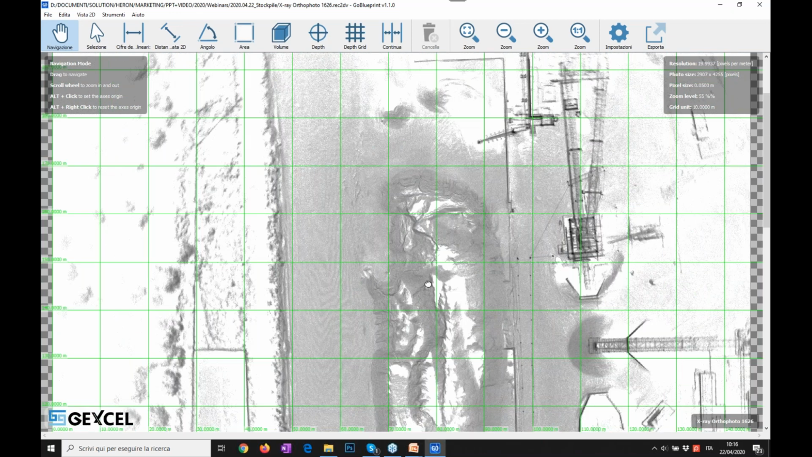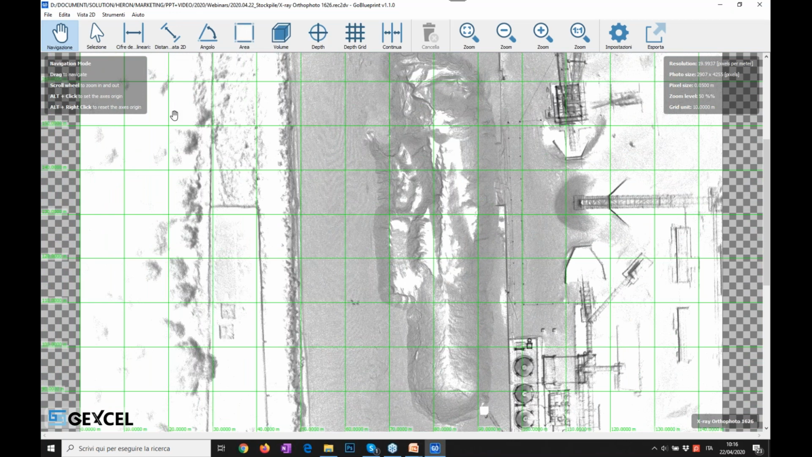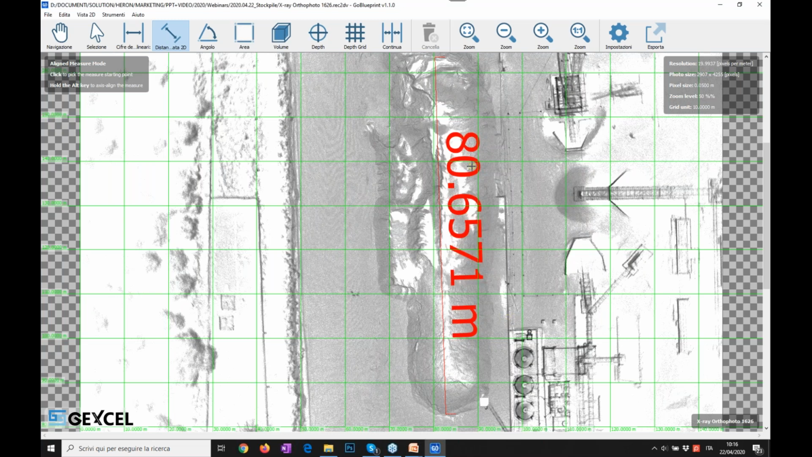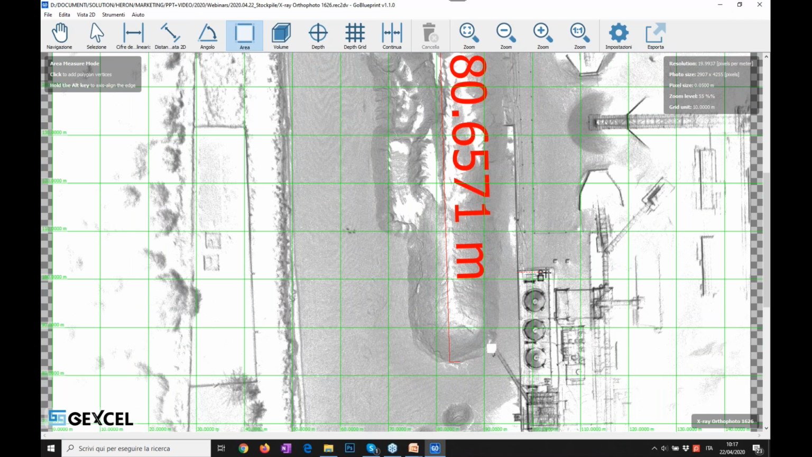So you can see the extension of the stockpile. You can take measurement very easily. The software provides different kinds of possibility to take measurement. So you can, of course, also change some setting. For example, let me just increase a little bit the text dimension. You see, of course, you can change it at your convenience. You can also measure some area very easily and very quickly.